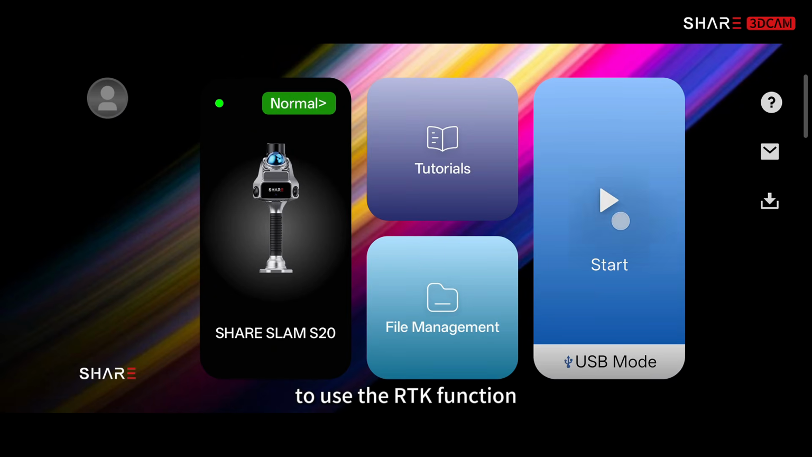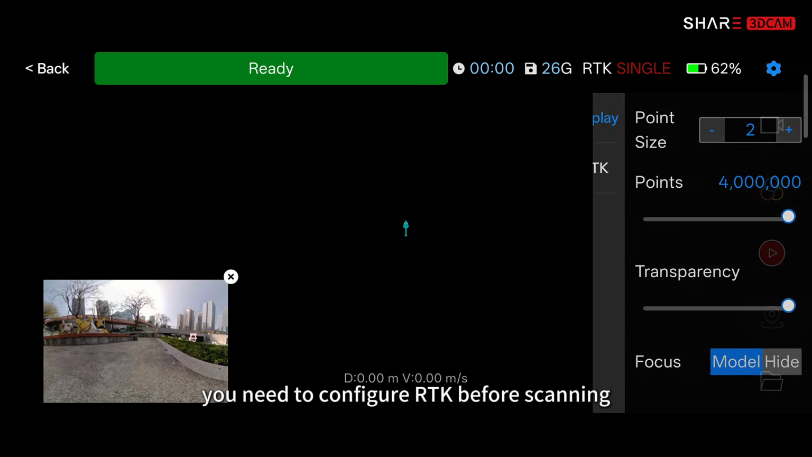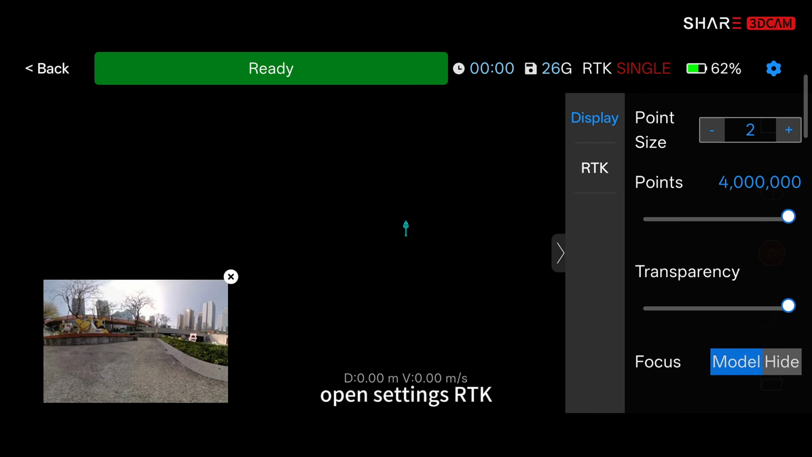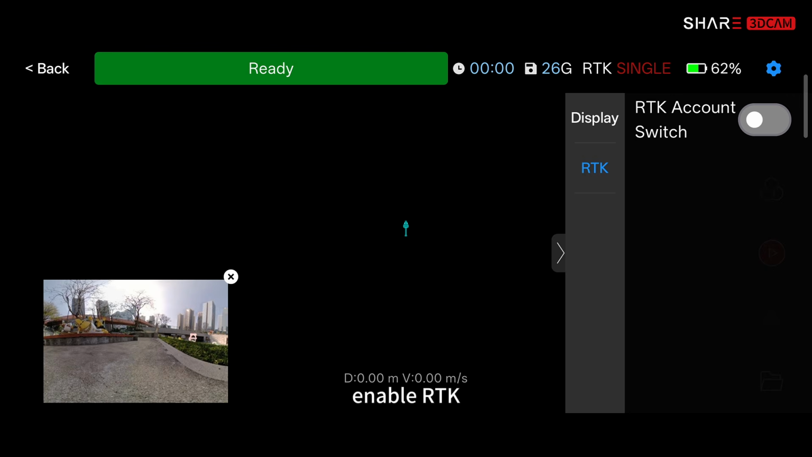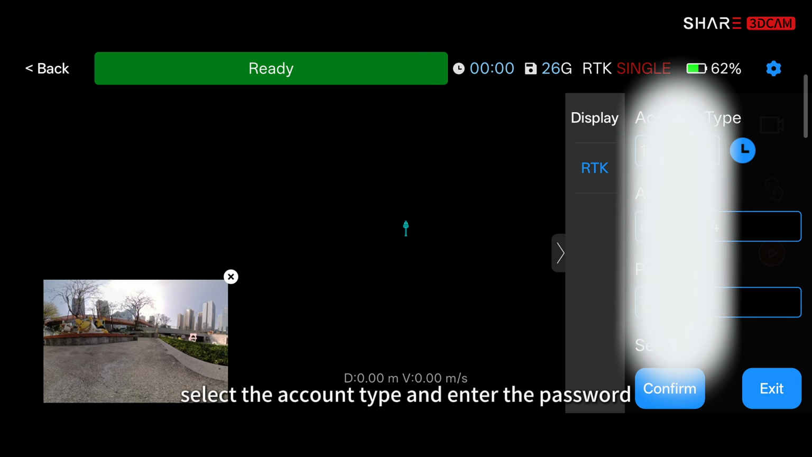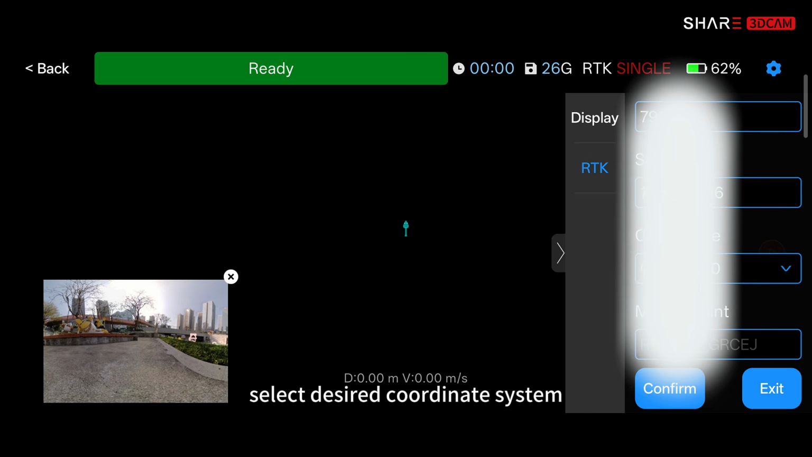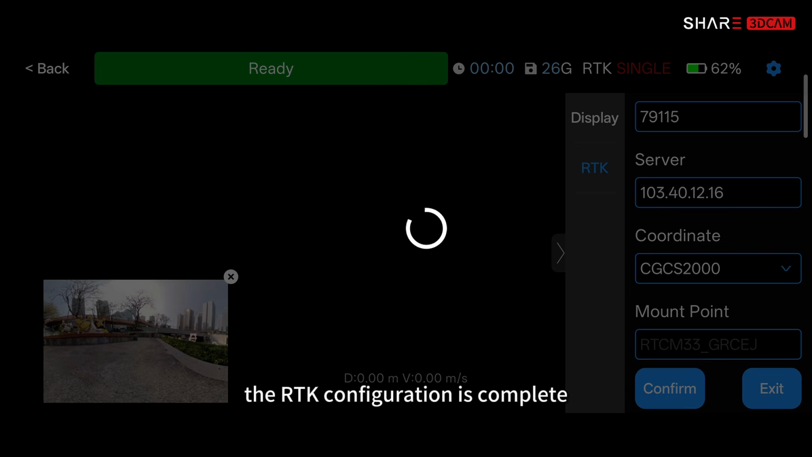To use the RTK function, you need to configure RTK before scanning. Open Settings, RTK. Enable RTK. Tap Edit Account. Select the account type and enter the password. Select the desired coordinate system. When setup succeeds, the RTK configuration is complete.